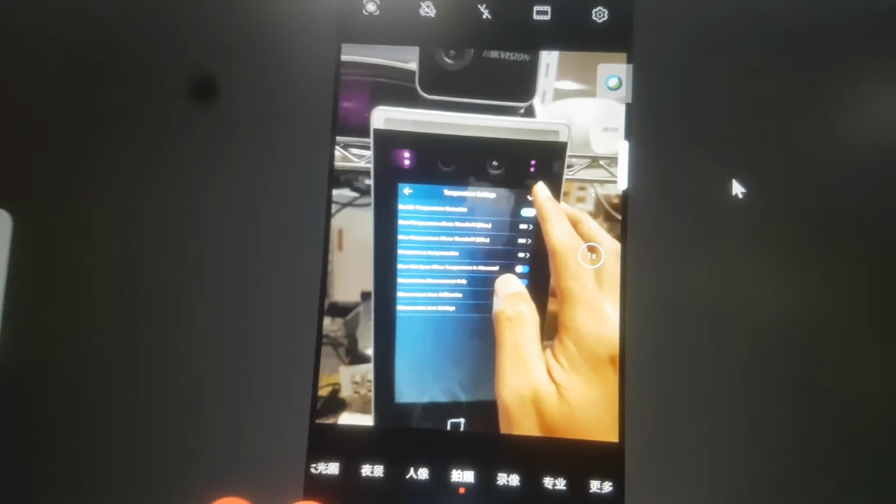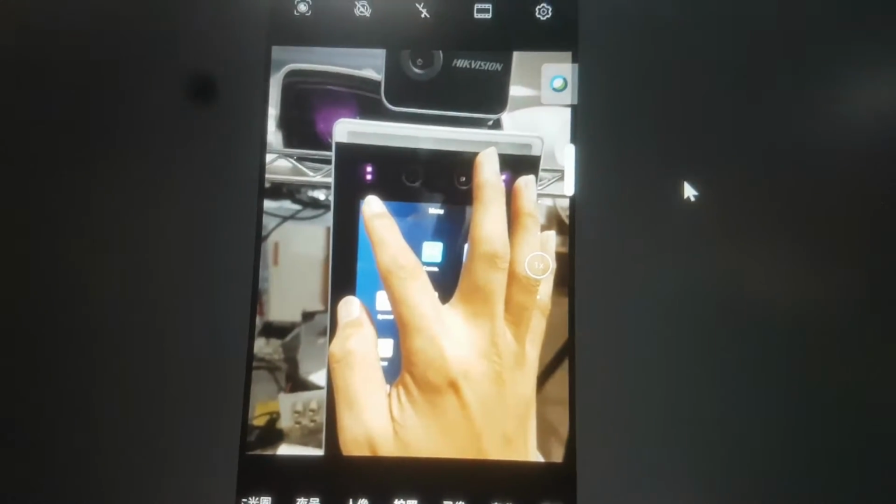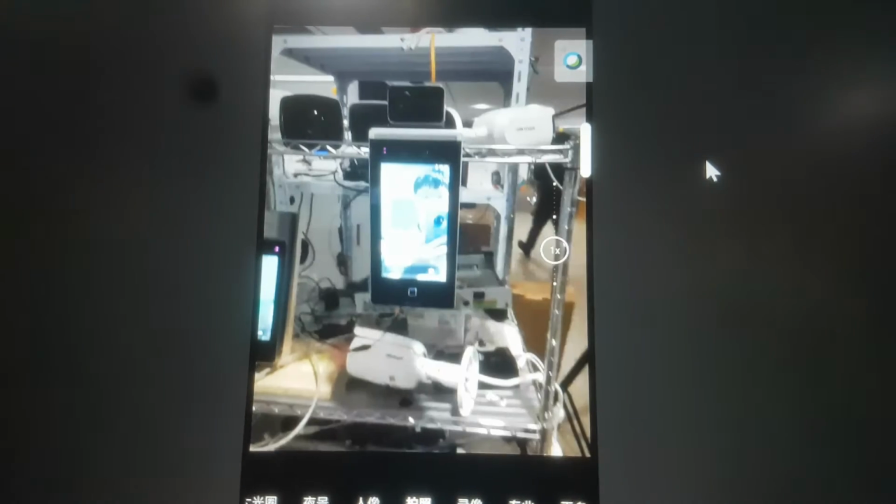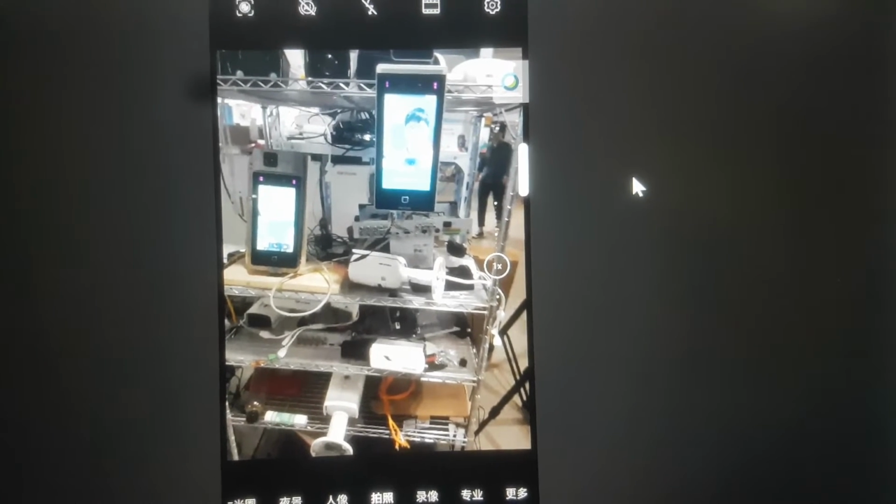I will show you how, for example, if we enable this one, and check here. You can see it only displays the normal temperature. Because it doesn't do the face comparison, the device cannot identify whether it is Alex or anyone else. So yeah, it only displays the normal temperature.